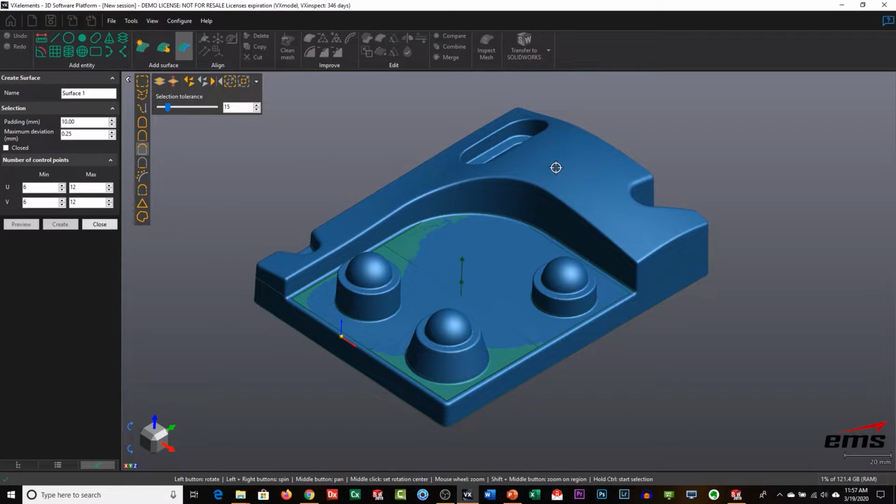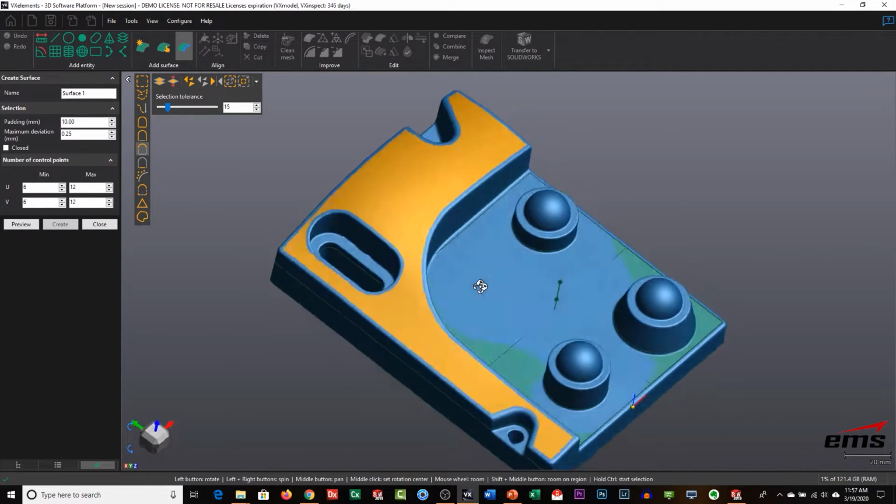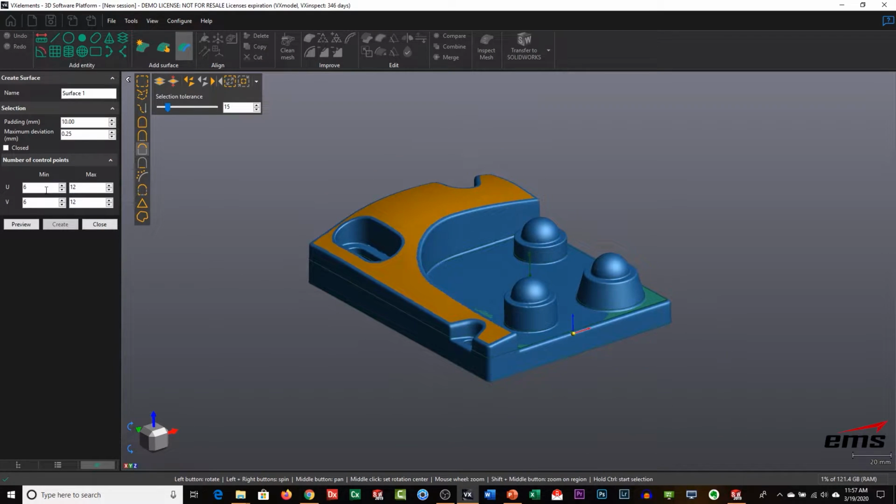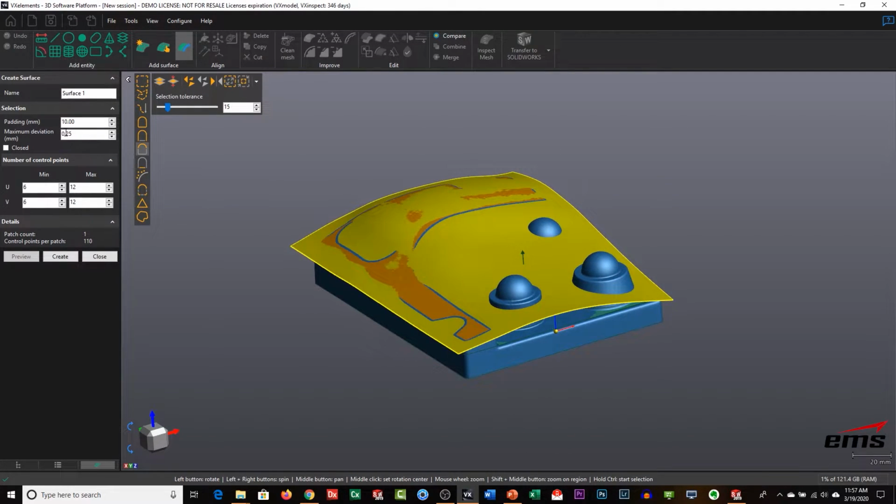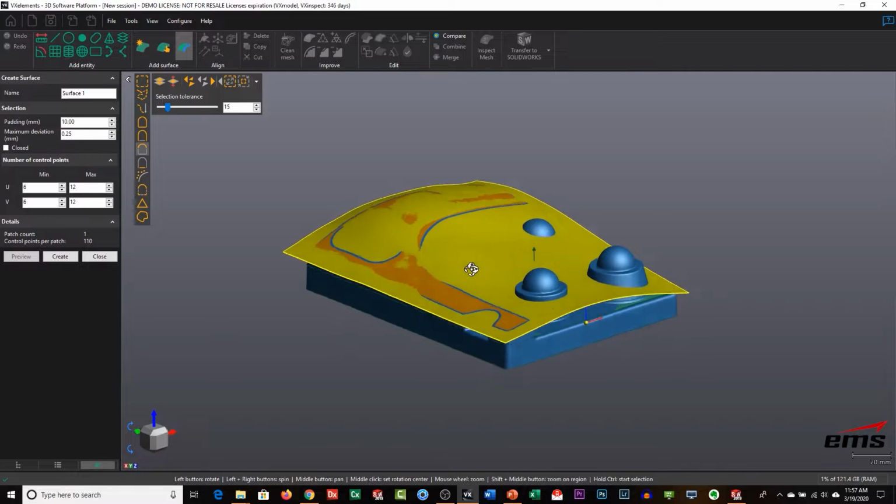And again, we're going to try that similar curvature feature because basically we're going to want the surface to fit to that. And let's see what a preview would look like. And we can adjust the amount of control points, how tight deviation-wise we want it to touch.